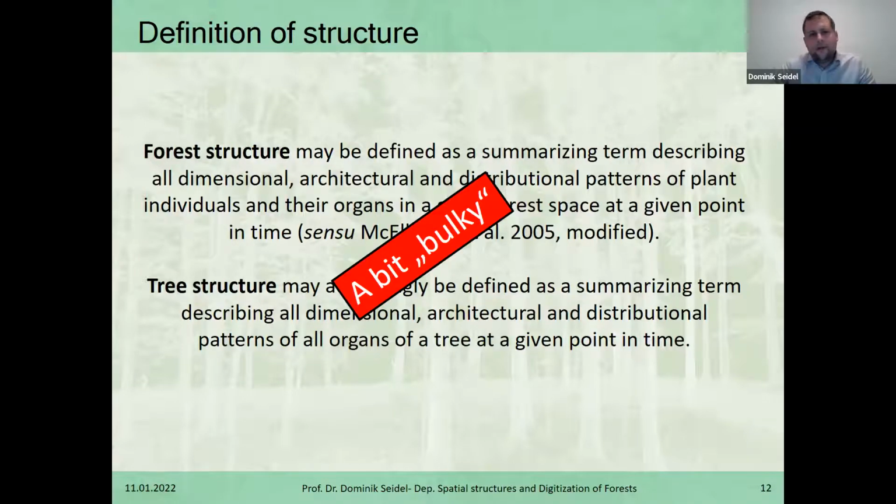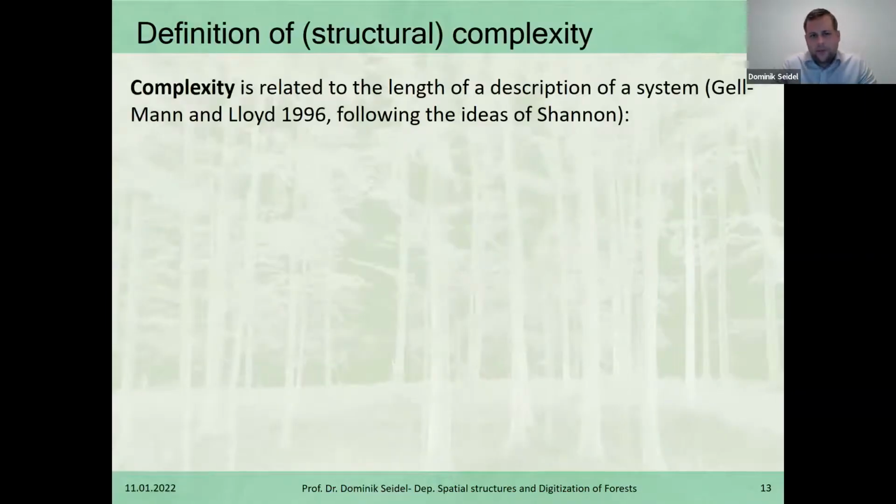And we were looking for alternatives, ways to get easier access to the complete three-dimensional distribution of all these data points that we now have in the laser scanning data. They're called point clouds, so basically clouds of 3D points describing a forest with all the details. And maybe a better way to assess that structural definition is to directly look into complexity, so the structural complexity of what we are looking at.